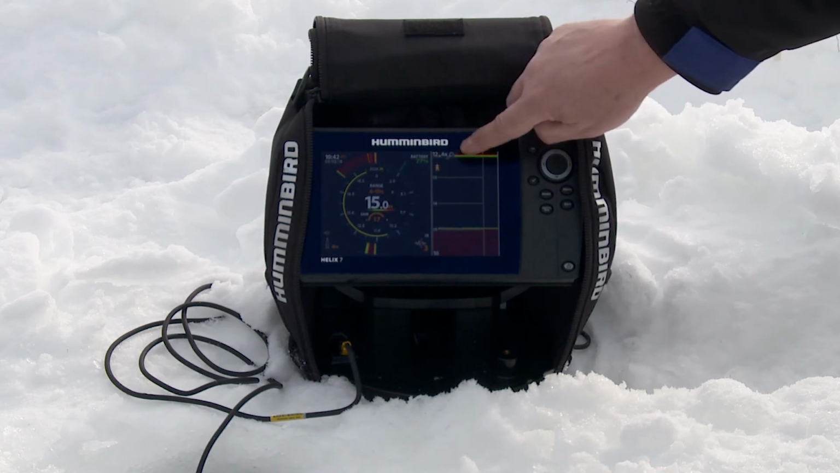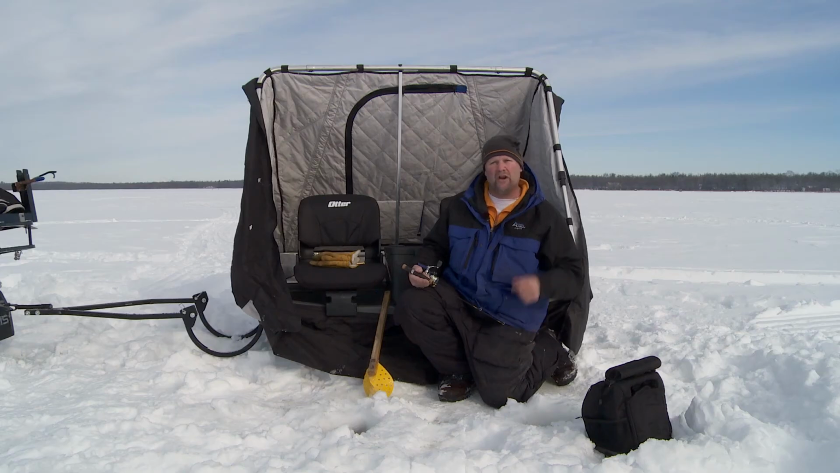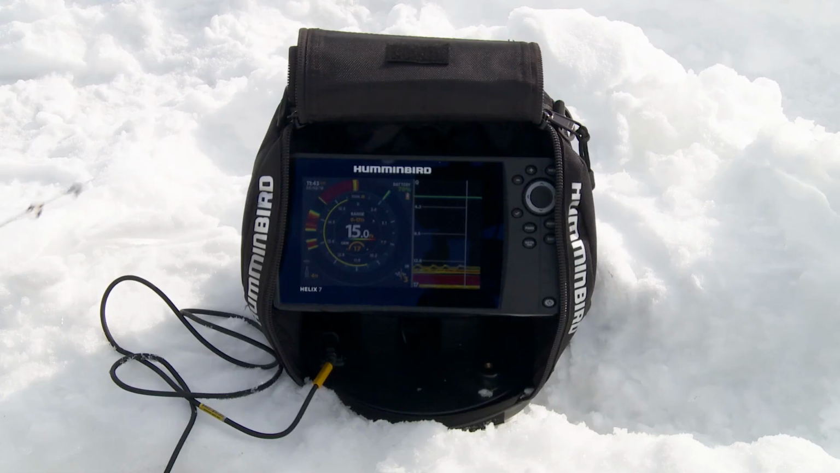Here's what I'm telling you. All said and done, you can see a whisker move. I mean, I don't miss anything down there anymore, and it's because I've got the best of both worlds, and I can zoom them independently, and I think that's a really big deal. That's why I run the Helix 7. I mean, that's just one of the reasons. There's tons of reasons, but that one right there is one of the biggest.